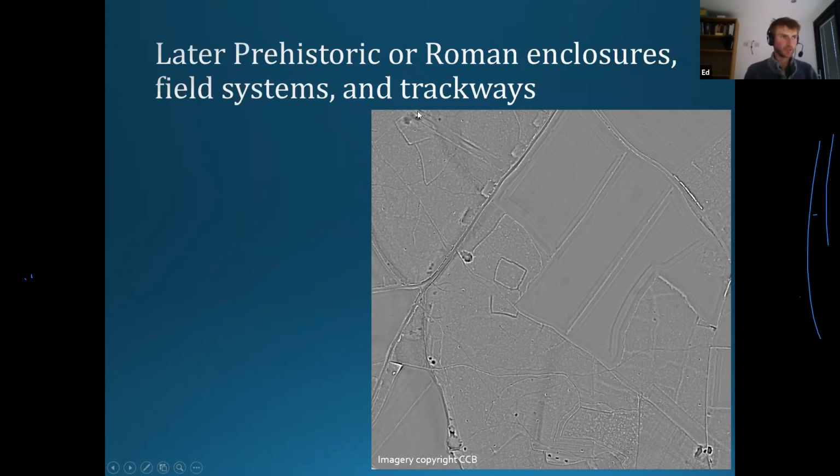And there's actually a second one just up here, again a rectilinear enclosure at the top there with a sort of tail coming off it that doesn't fully enclose a sort of second area. Obviously this one has been damaged rather by some features coming through here.